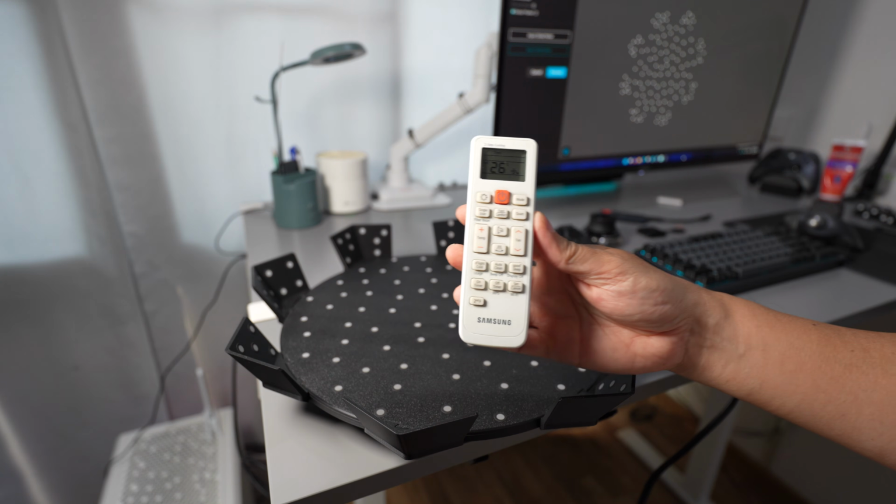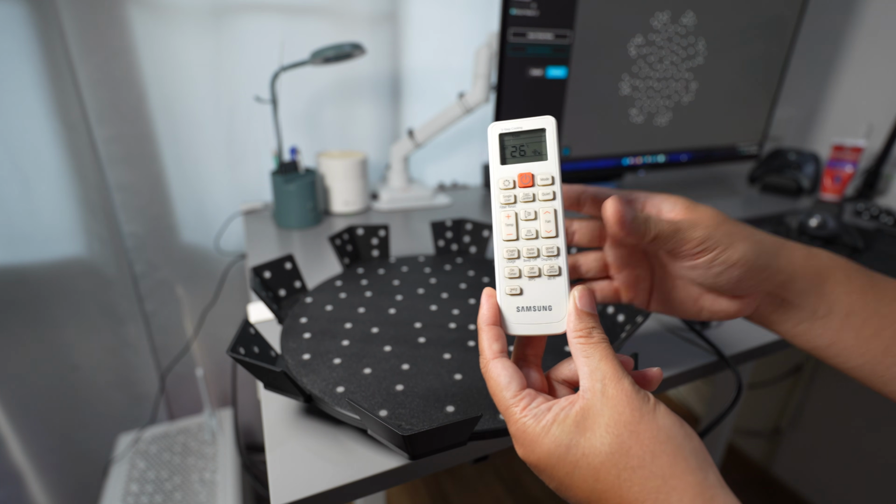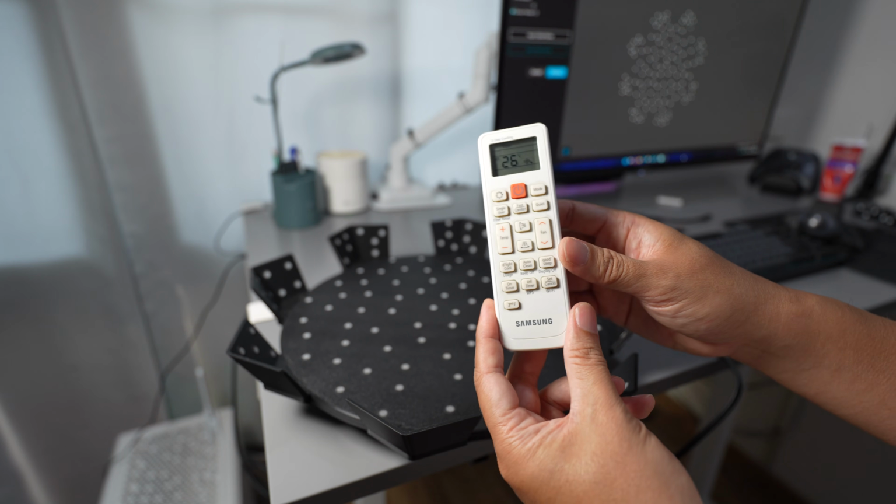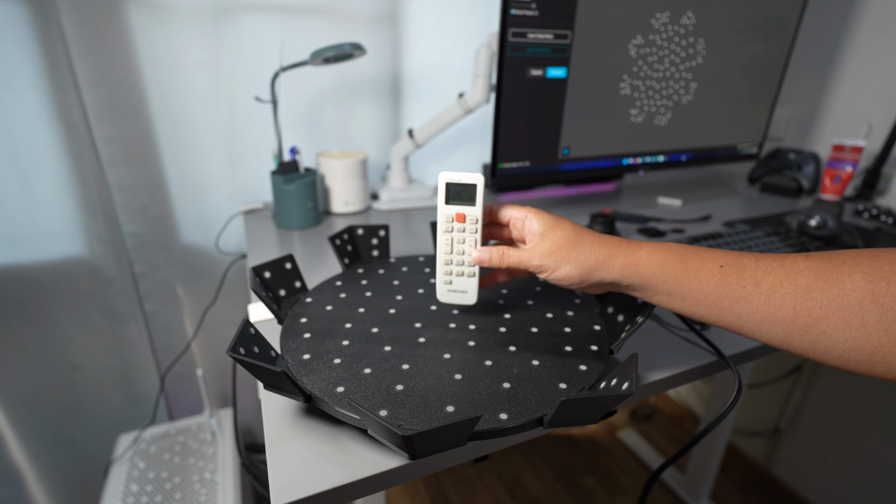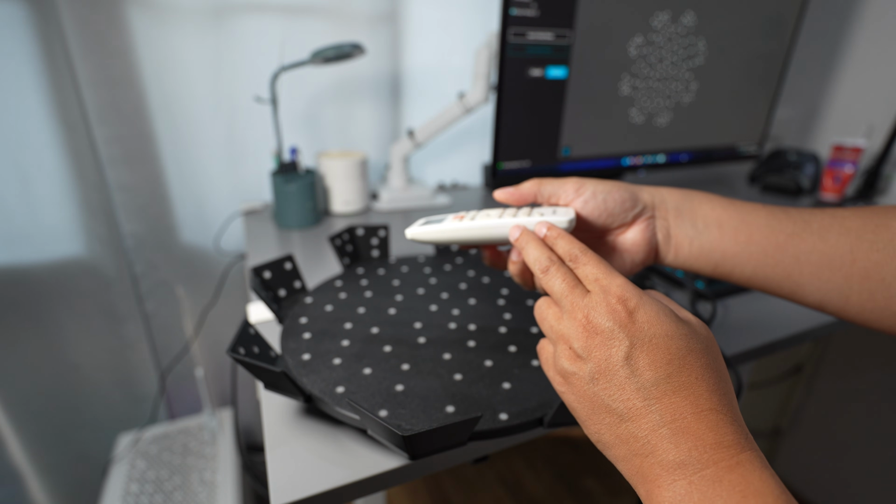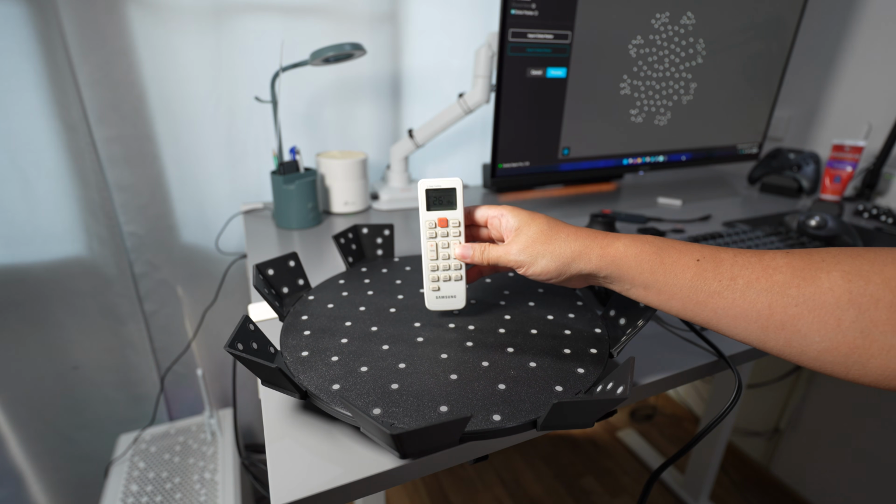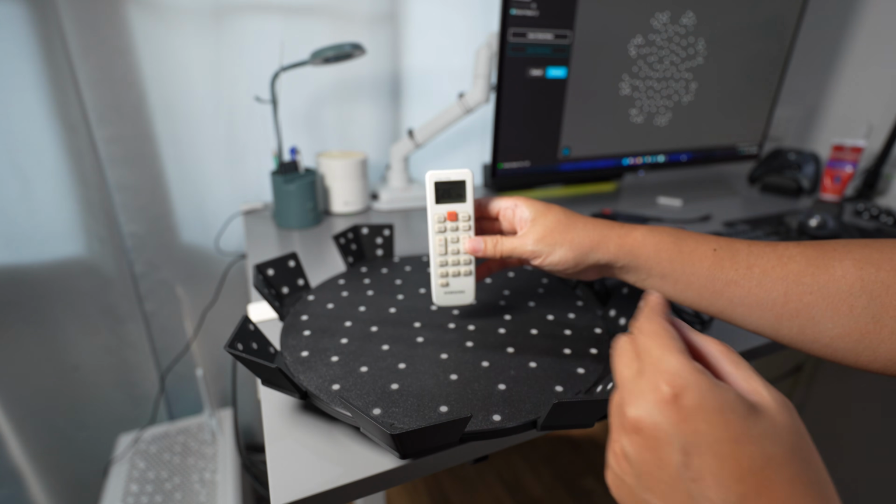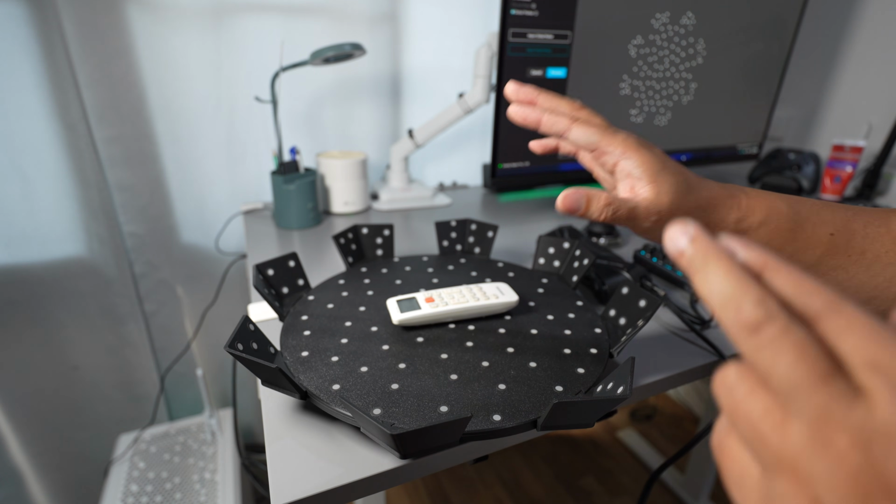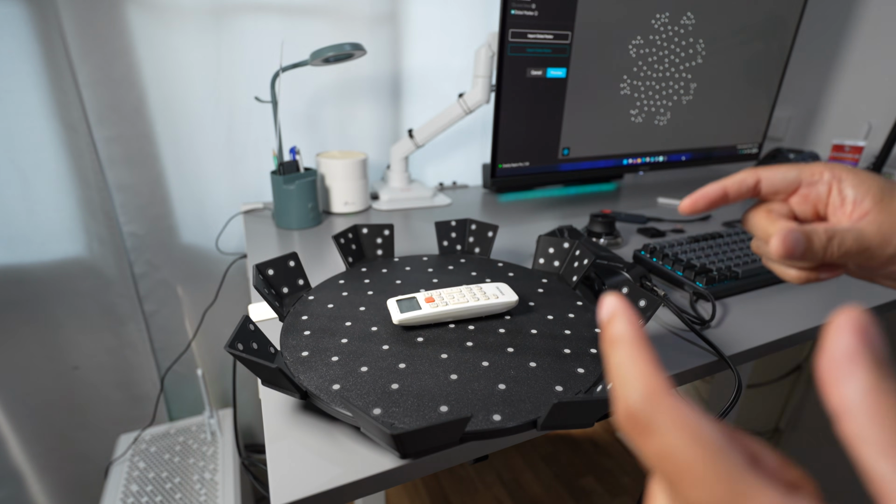I have done this before last year in my previous video. At that time Creality Scan was not optimized for merging scans. So I had to scan this part in the vertical position, top and bottom, and then merge them later, because if I scan this part in the vertical position, there is going to be a lot of overlap area. Then I put it flat on the turntable, and at that time Creality Scan didn't do a perfect job at merging.